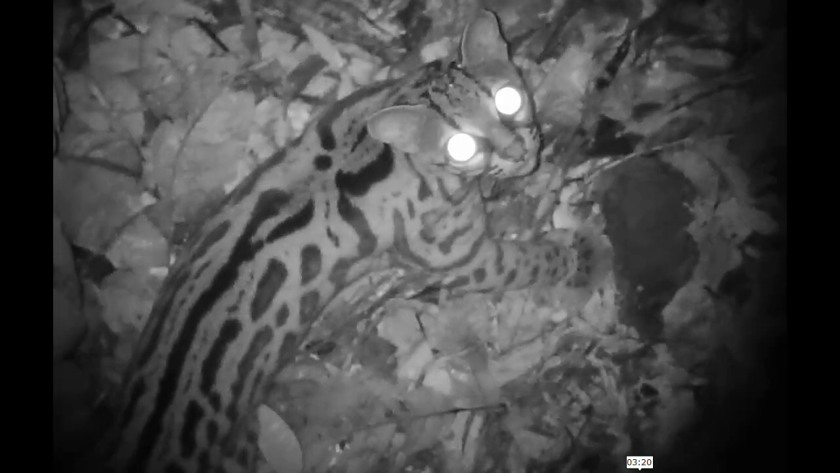As it disappears, I think you want to get it back in your mind. You want to picture what you saw, and if you see this stunningly beautiful cat in the wild, it will burn an impression into your mind. And for me, this image of it looking back up is a haunting image.